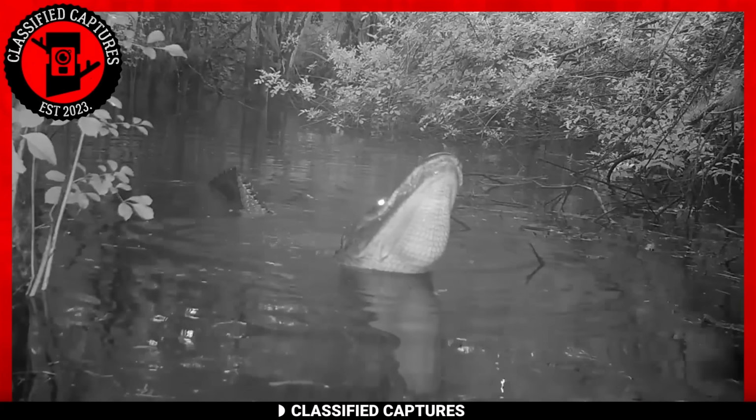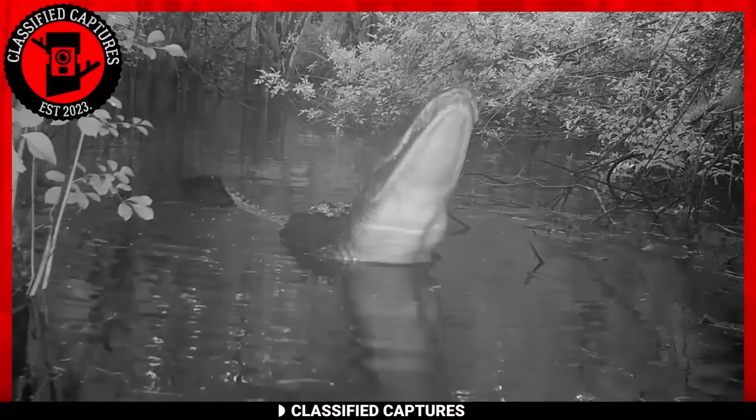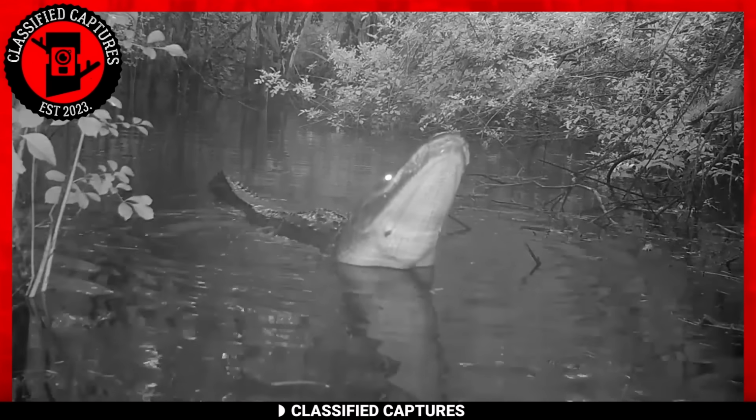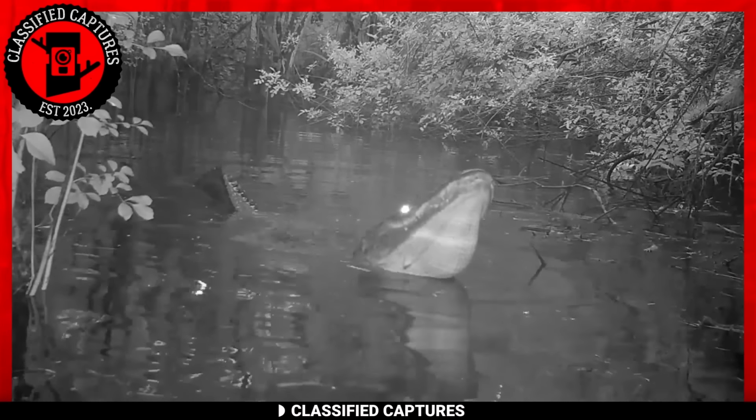The alligator's bellowing continued for several minutes, growing louder and more urgent with each passing moment. As the sound echoed through the swamp, it was clear that the alligator was determined to find a mate. I hope he finds what he's searching for.